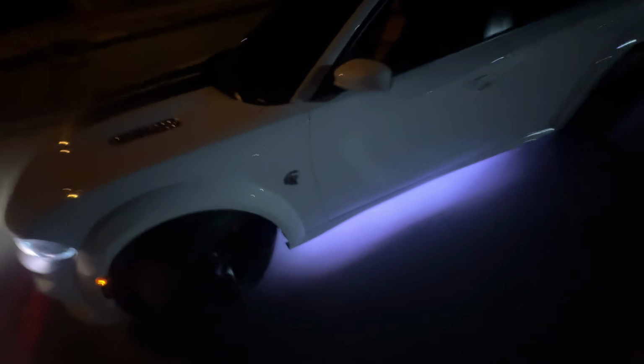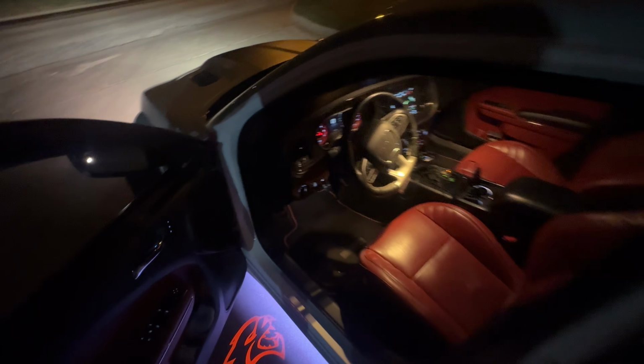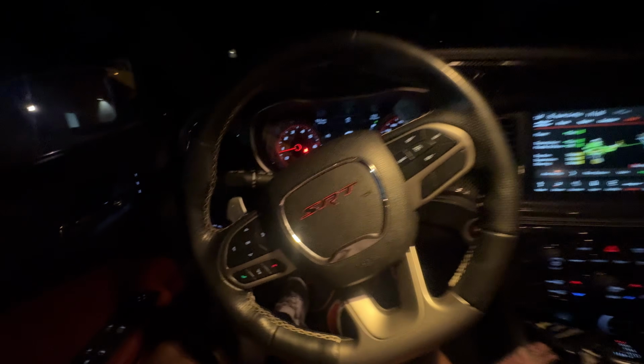Today I got a little nighttime POV for you guys. I don't usually do nighttime POV, so it's going to be the first one that I do. You can see it. I don't really do nighttime POV like I said earlier, so this is going to be my very first one, so we're about to go ahead and get into it.